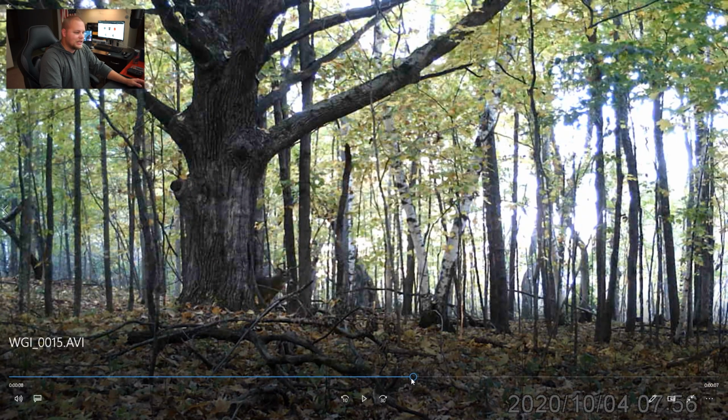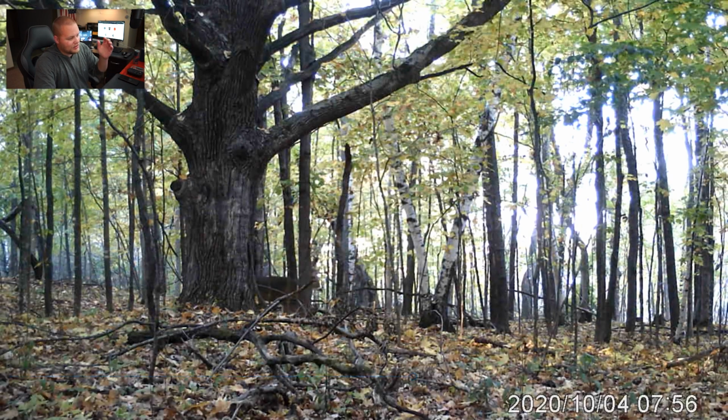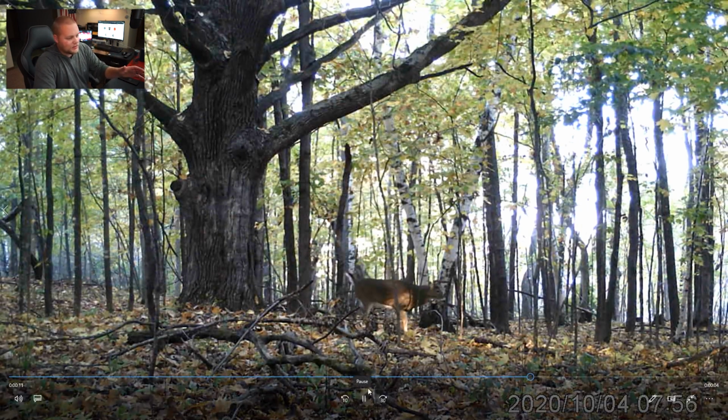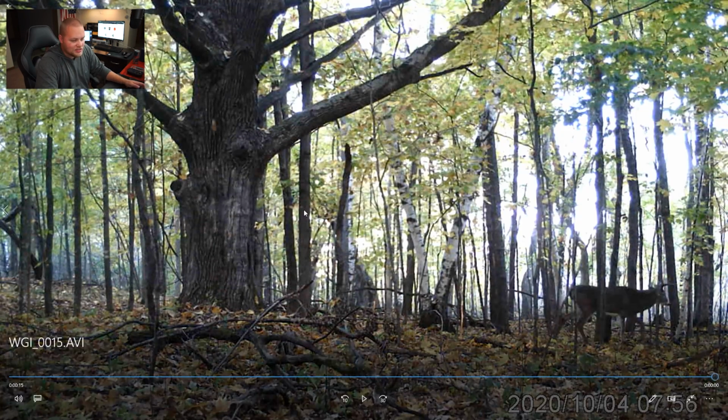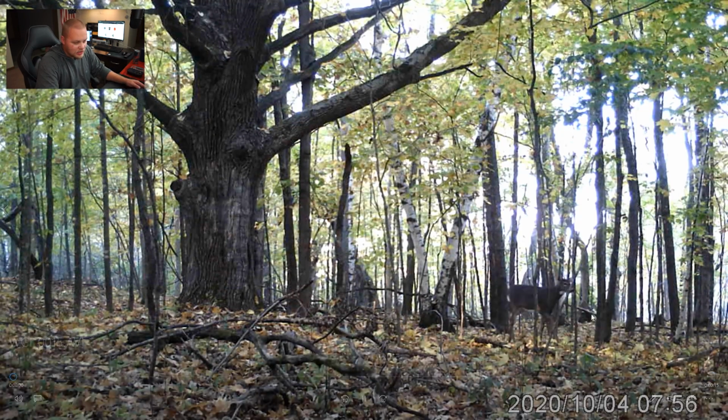Like, you just can't tell how big his antlers are. But if I'm judging by body, that's a big deer. And it gets me excited. I'm so fired up. I'm ready to go get a stand out here. I'm ready to go hunt it.